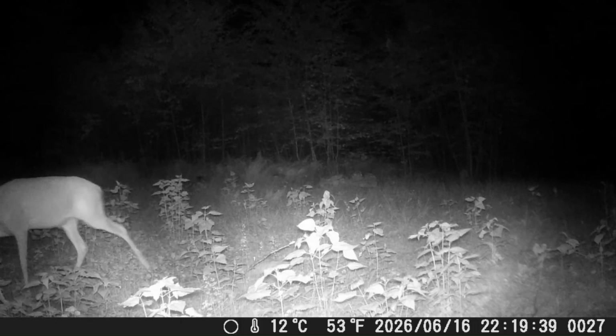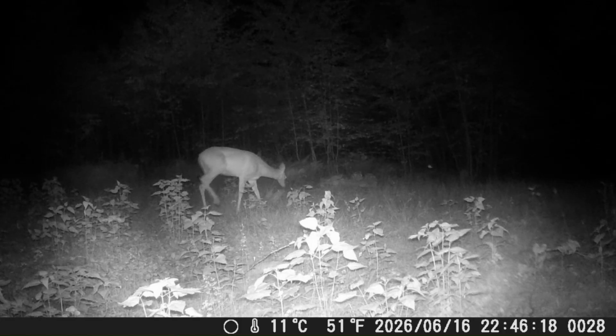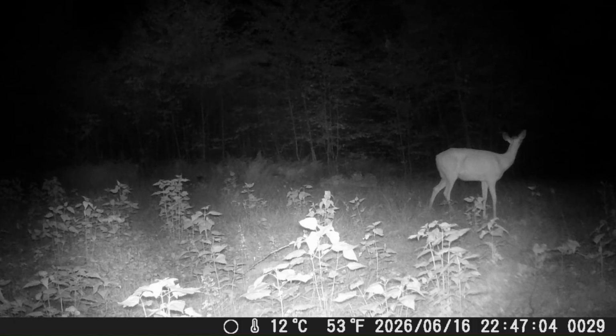So for this round of video checks, we're not going to have the one at the top of the old fire pit trail. And I'm guessing that's probably the same doe, because her and the fawn was in here for the biggest part of the day, and this is the same night, so she's just up feeding, I feel, without the fawn.